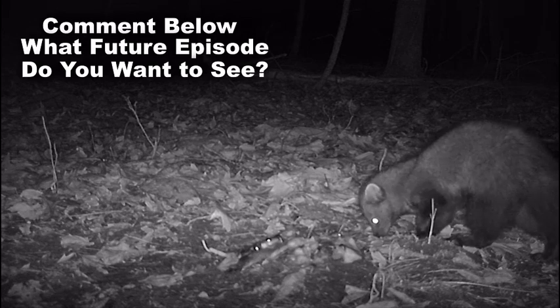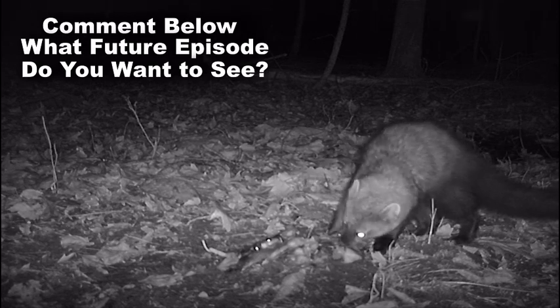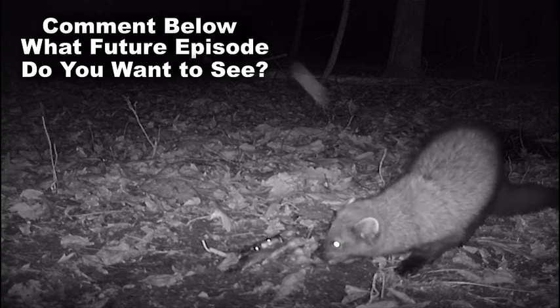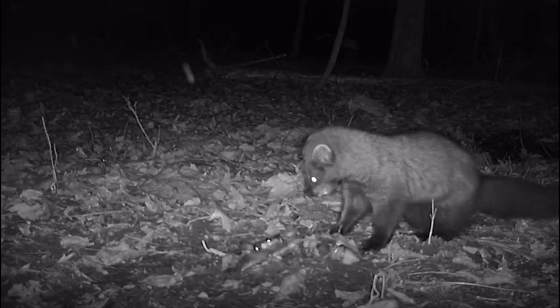Now look, this little fisher weasel just rips that piece of fish right off. These guys may not seem like they're ferocious, but boy are they. They won't take any business from anyone, and they got very strong teeth and jaws there. They will rip and tear at whatever they need to.